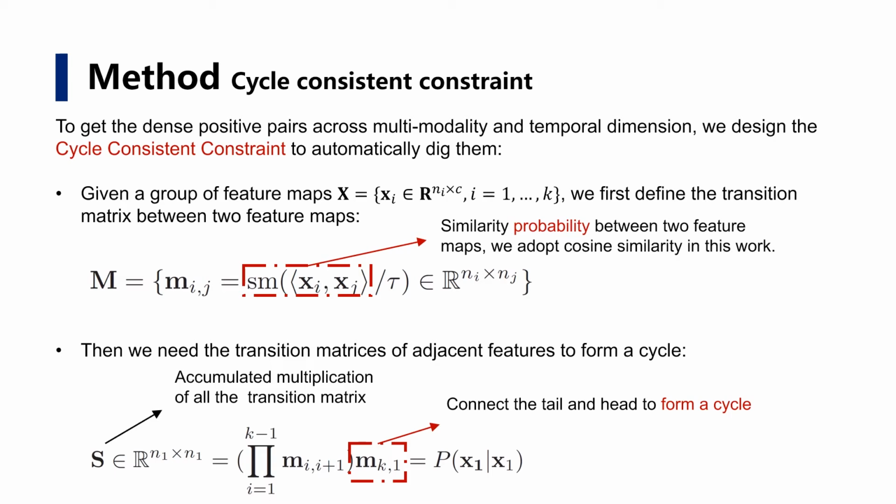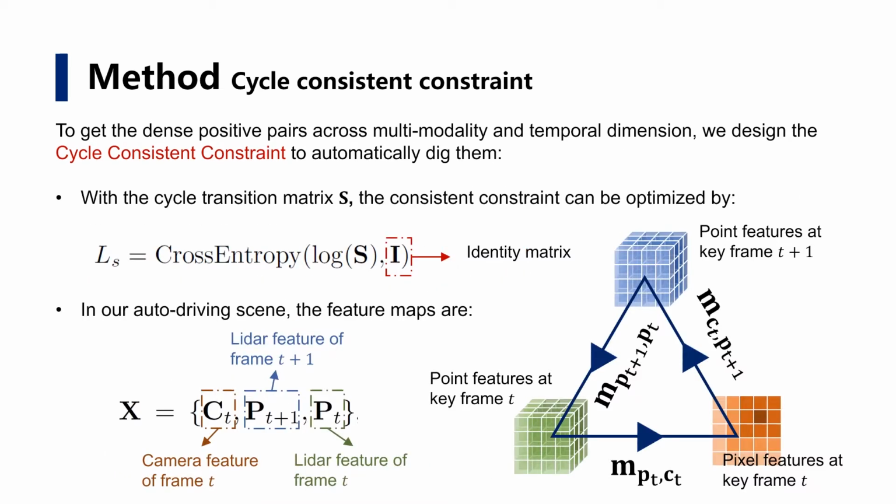By linking all the transition matrices of adjacent features and connecting the tail and head, we can form a cycle as the second equation shows. And each row of this multi-step transition matrix represents the probability of one pixel transferring back to every pixel in its own feature map. With the final transition matrix, we optimize it by forcing every pixel to cycle back to the same pixel with the highest probability, since this kind of feature map has better discrimination.